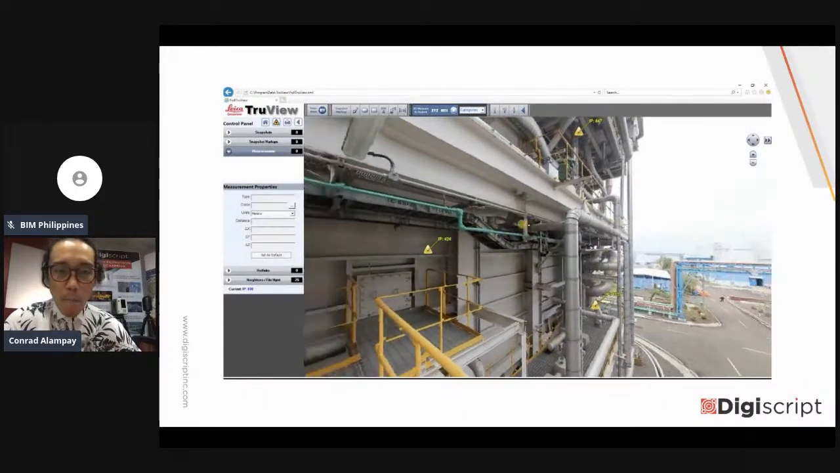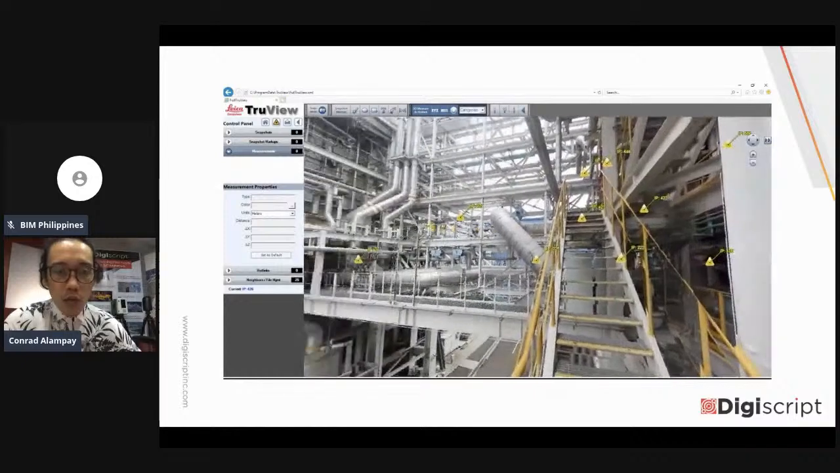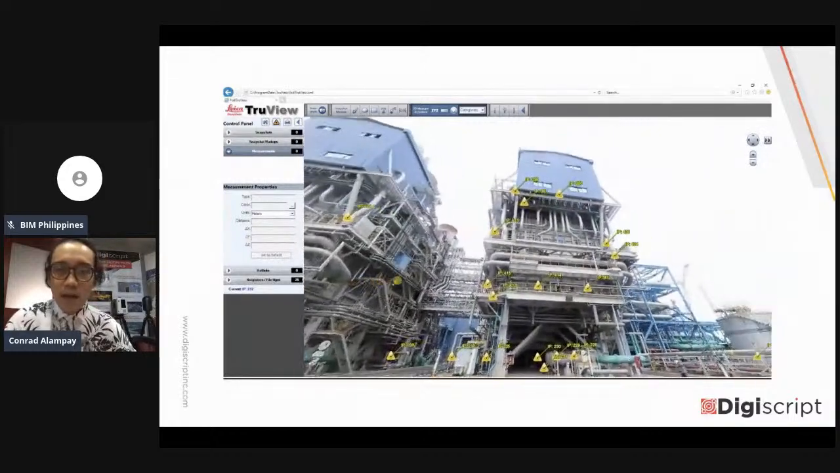We can transfer from one location to another location just using those yellow triangles. Those yellow triangles are where we set up our scanner. And just to give you an idea, the overall number of scans we accumulated for the entire project is about 800 to 900 scans. So those yellow triangles are our scan setups.